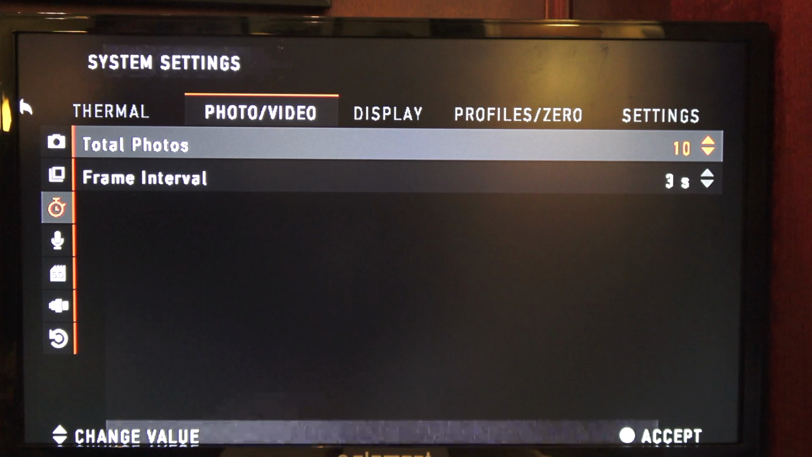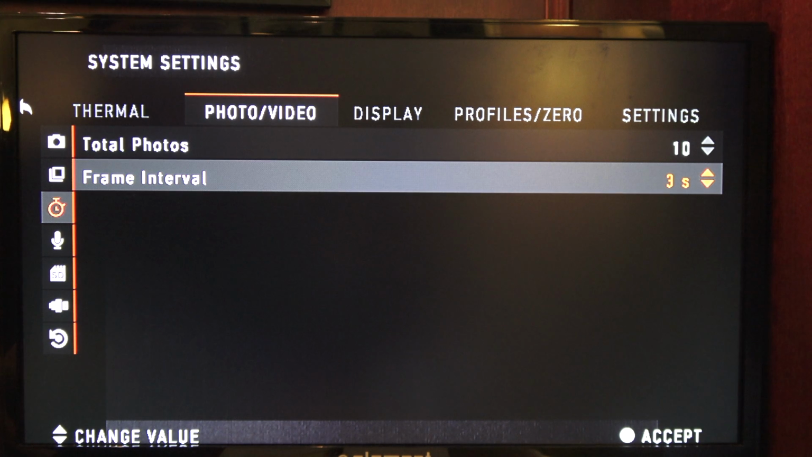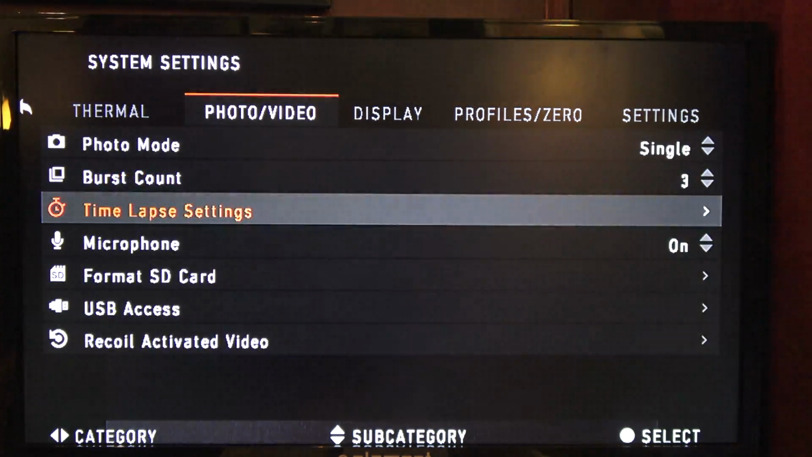So you can do 10 photos, and you can do frame intervals. You can go down to 3 seconds, and all the way up to probably 10. Oh no, you can go up to 15 seconds. So every 15 seconds it'll take a photo for 10 photos. So cool little feature there. Left arrow to get back.